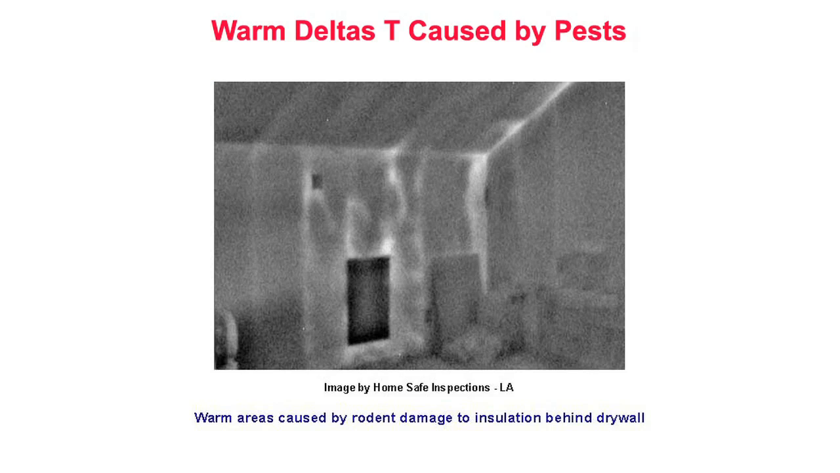Warm delta T caused by pests. In this monochrome thermal image, we see an irregular warm thermal pattern associated with rodent damage to insulation behind the drywall. This imagery depicts the knee wall of an air-conditioned wood frame building being imaged from the interior on a warm day. In this thermal image, the straight gray lines in the knee and end walls and slope ceiling indicate the presence of wooden studs and rafters. The darker gray areas indicate the location of insulation.